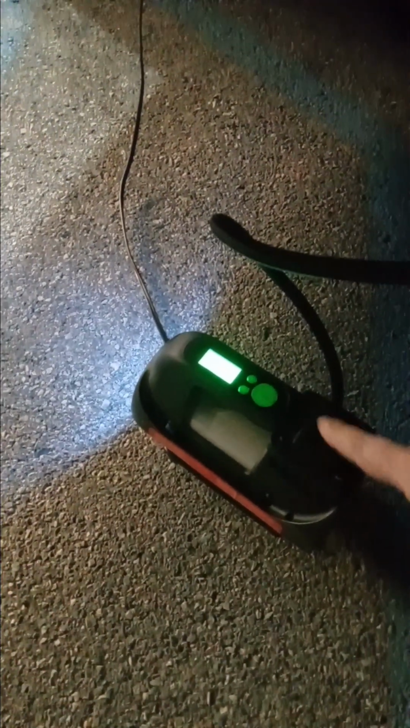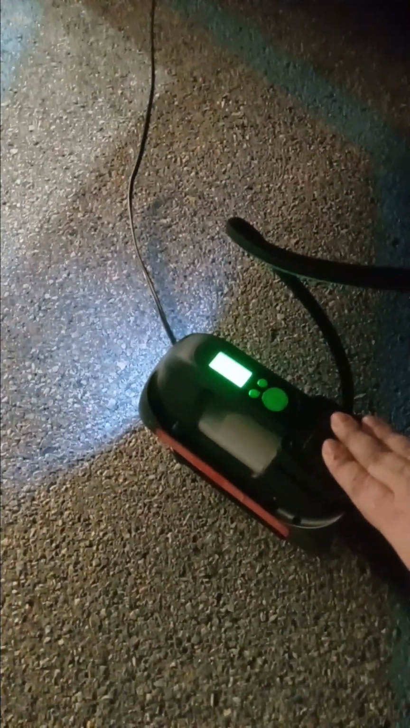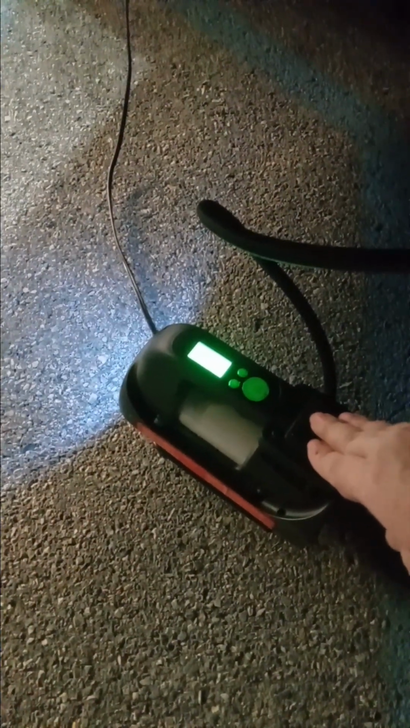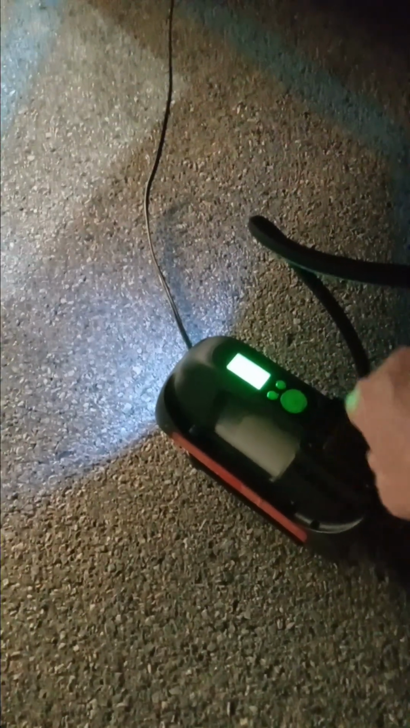I bought that at Walmart about 2.5 to 3 years ago. So far, that has been a good little pump. It has lasted, and nothing ever went wrong with the buttons or anything on it.